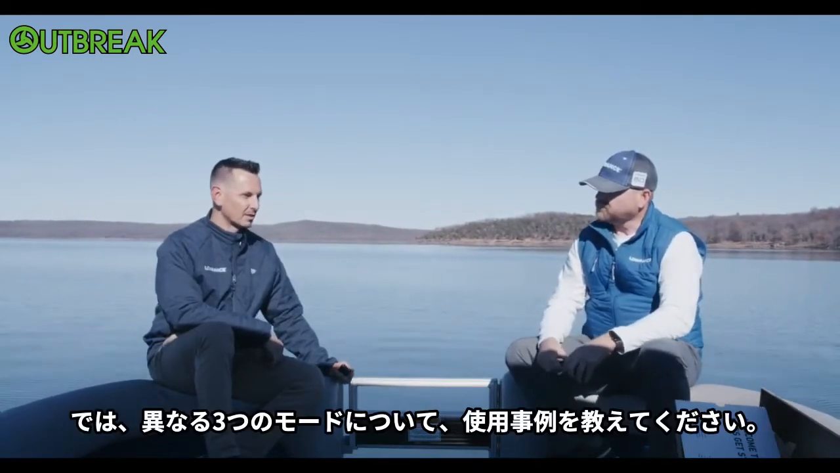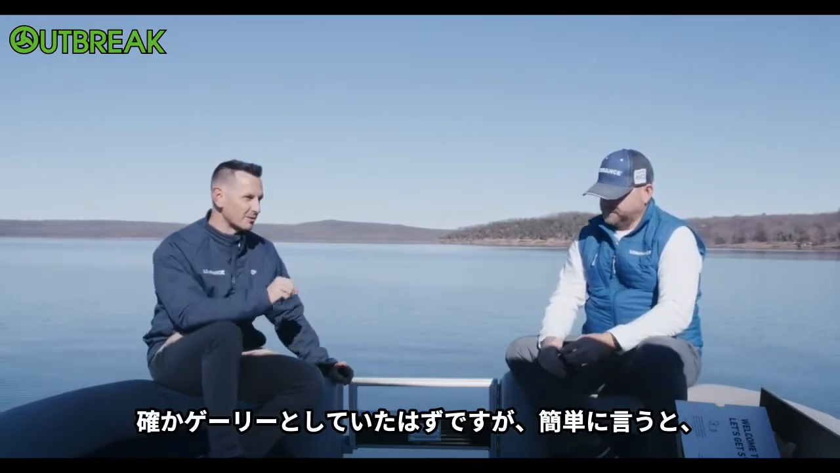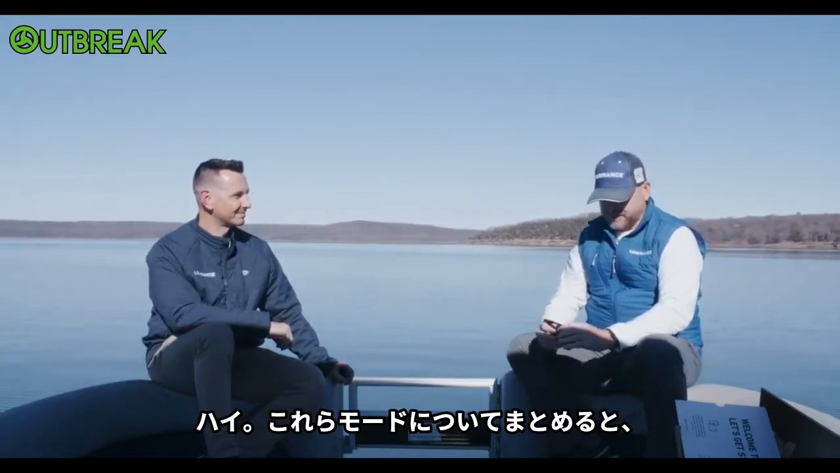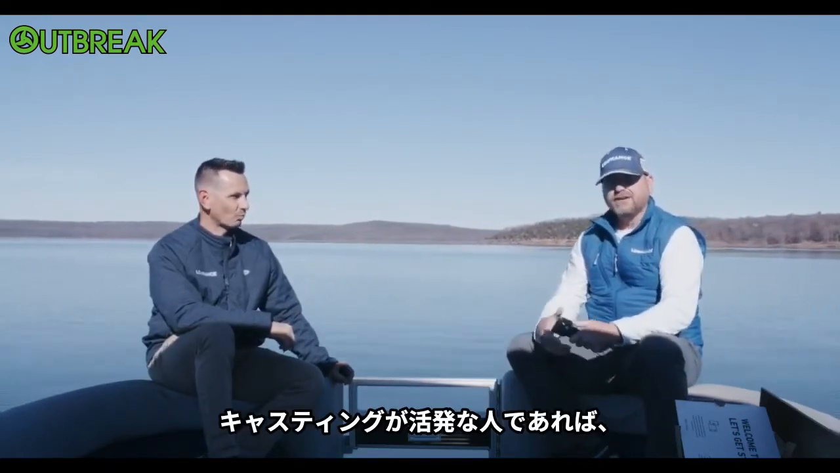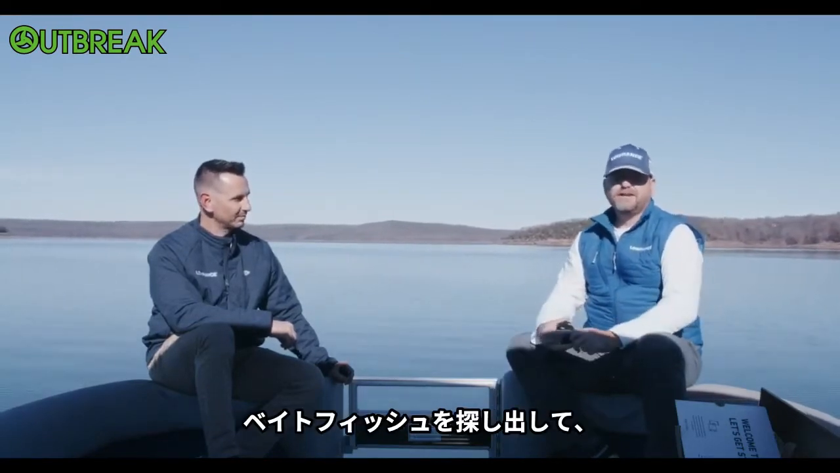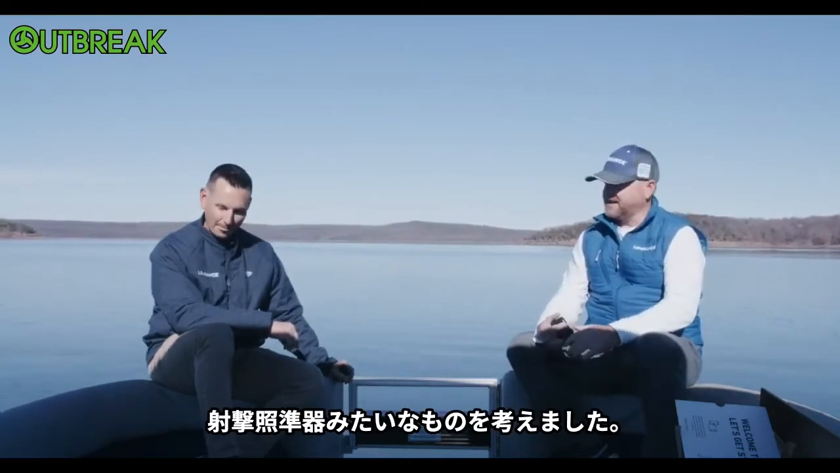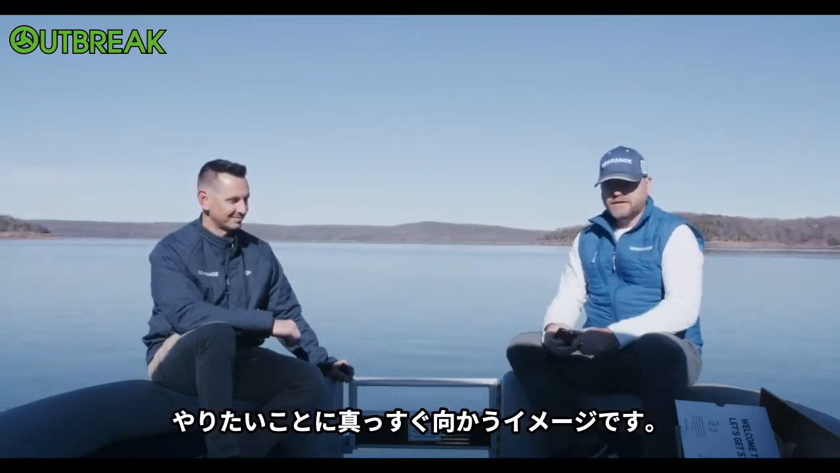Yeah, that's awesome. So those 3 different modes, tell us a little bit about the use case, and you'll probably do that with Gary in just a second, but just a quick highlight. Yeah, so the elevator pitch on these modes is there's forward mode, which is if you're an active casting fisherman, you're trying to line up, you're trying to look out to structure, you're trying to look out to bait fish, you want to line up a cast, you want to actively target your next cast. That's how we came up with the name. We're thinking about this kind of like a gun sight, right? You're actually lining up exactly what you're trying to do. That's the forward mode.